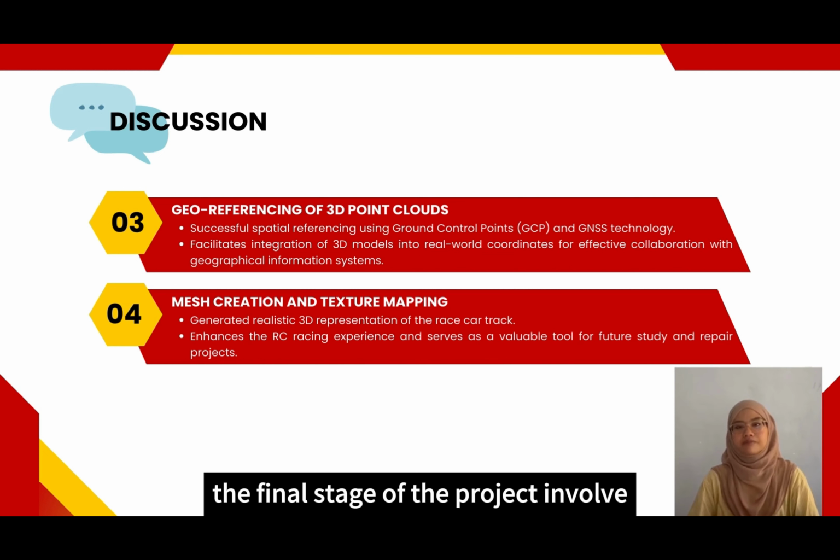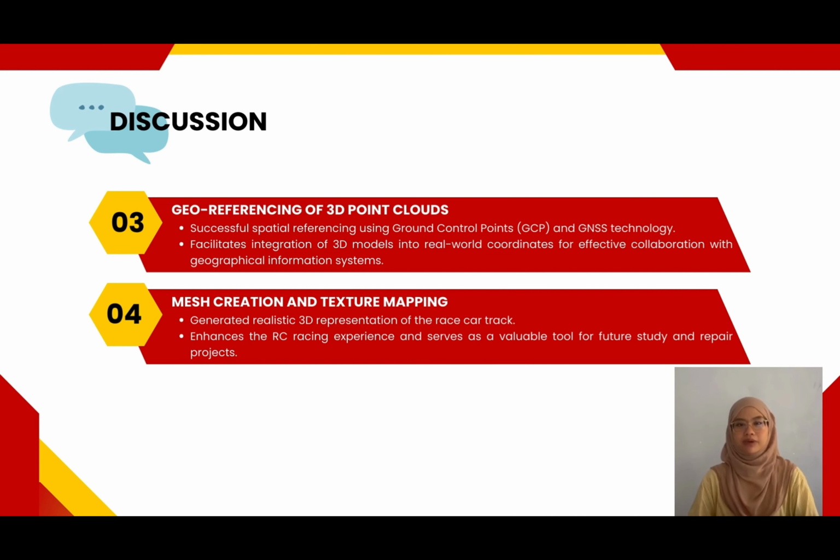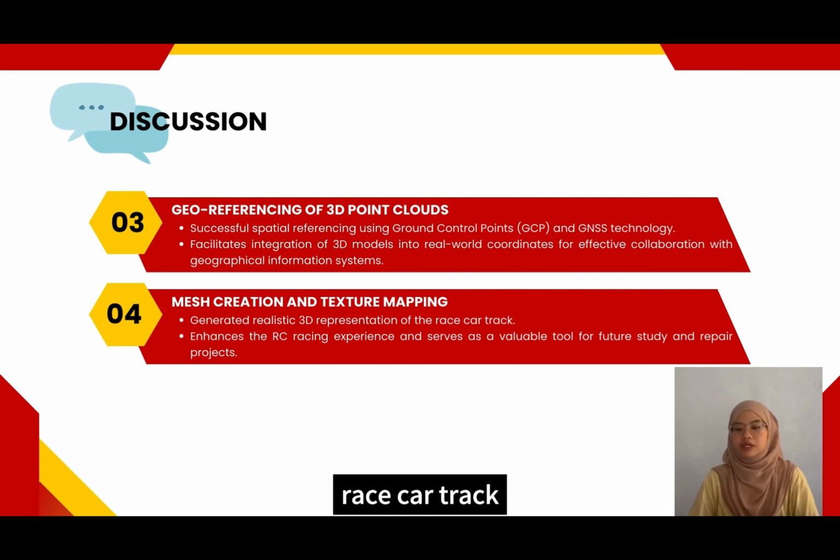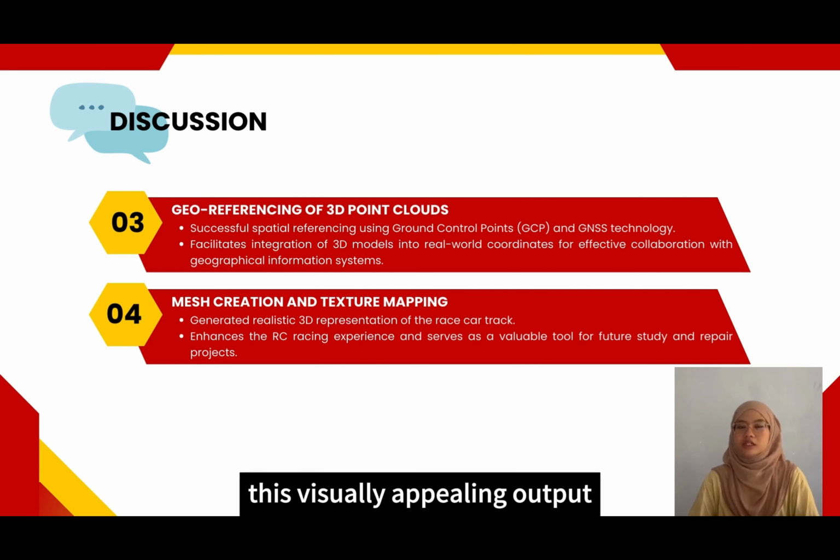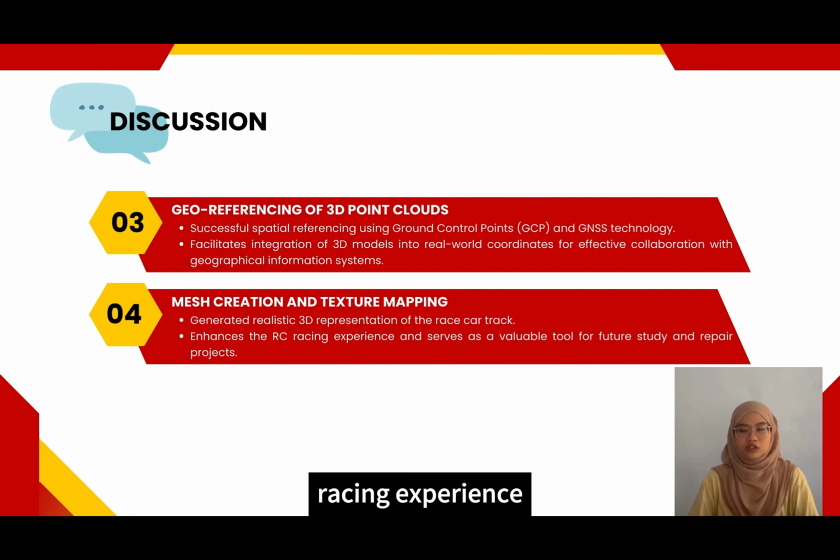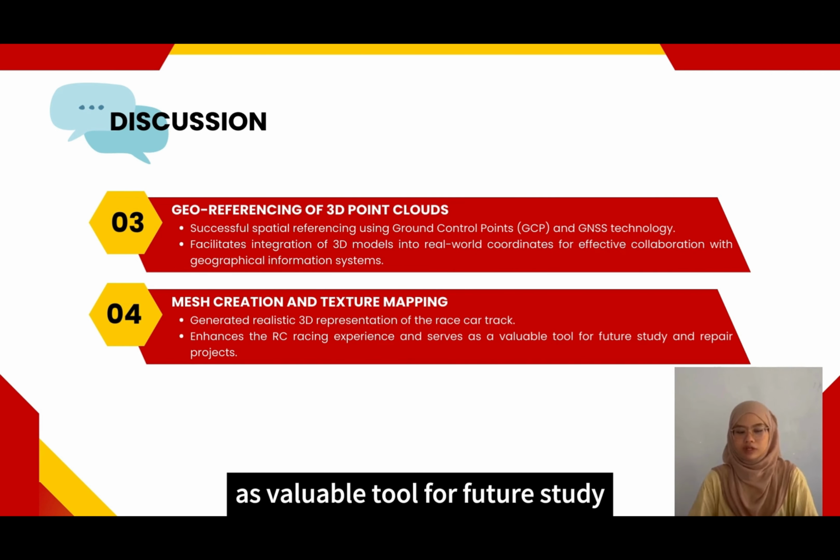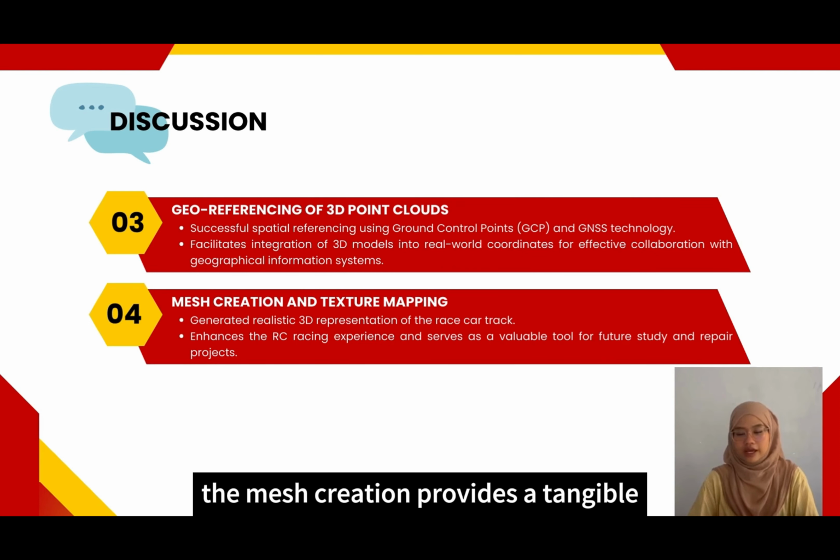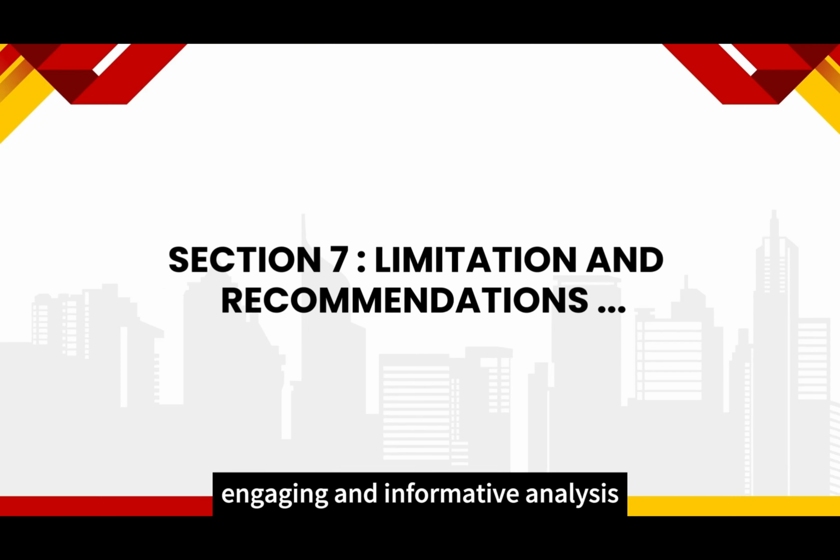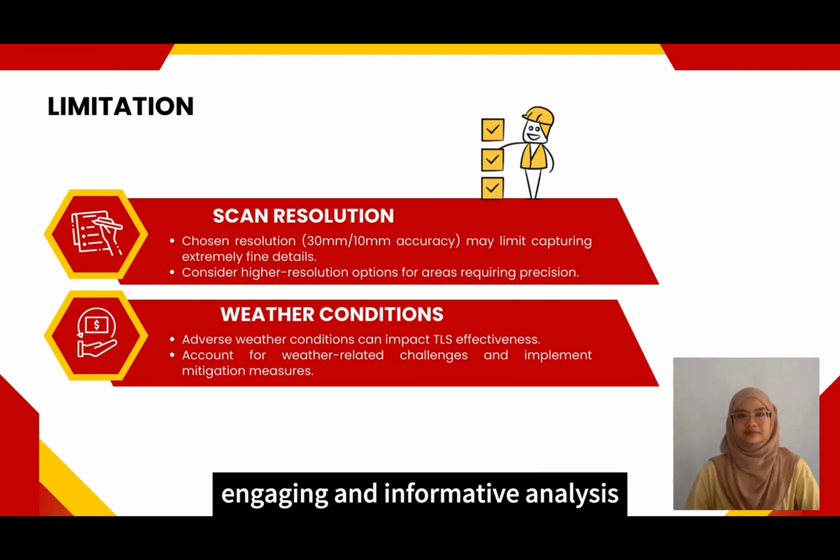And the last discussion that we managed to point out is mesh creation and texture mapping. The final stage of the project involved creating a mesh and utilizing texture mapping to generate a realistic 3D representation of the race car track. This visually appealing output not only enhances the remote control racing experience, but also serves as a valuable tool for future study and prospective repairing projects. The mesh creation provides a tangible and immersive visualization of the track, contributing to a more engaging and informative analysis.